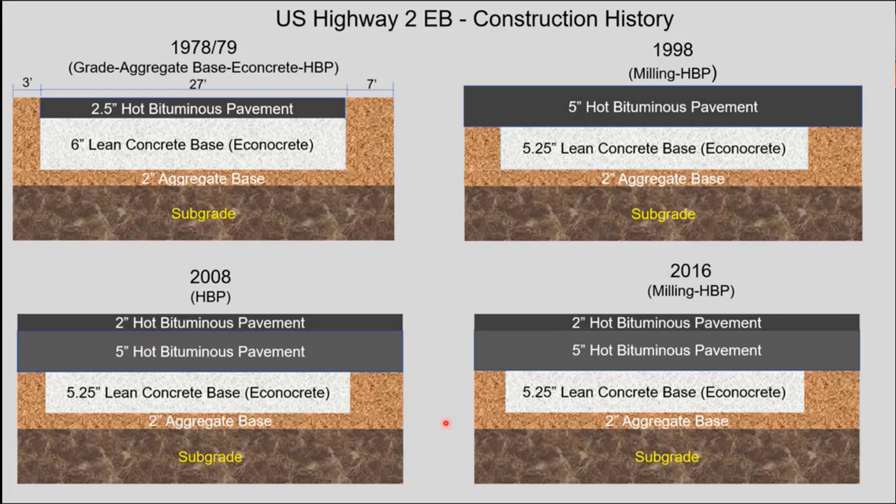It was constructed in 78, 79, and a lean concrete base, or an econocrete base, was constructed. This material, as near as I can tell from the special provision, was plant mixed and then brought out to the field, placed at 6 inches, and rolled as well.